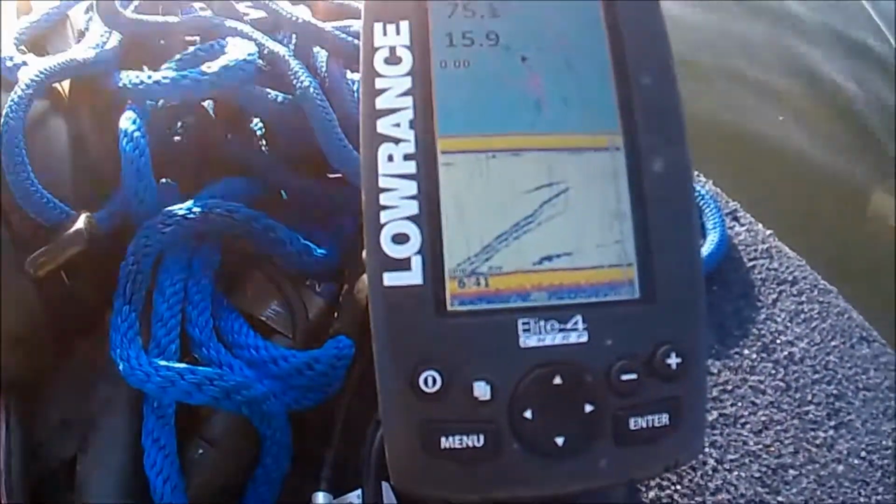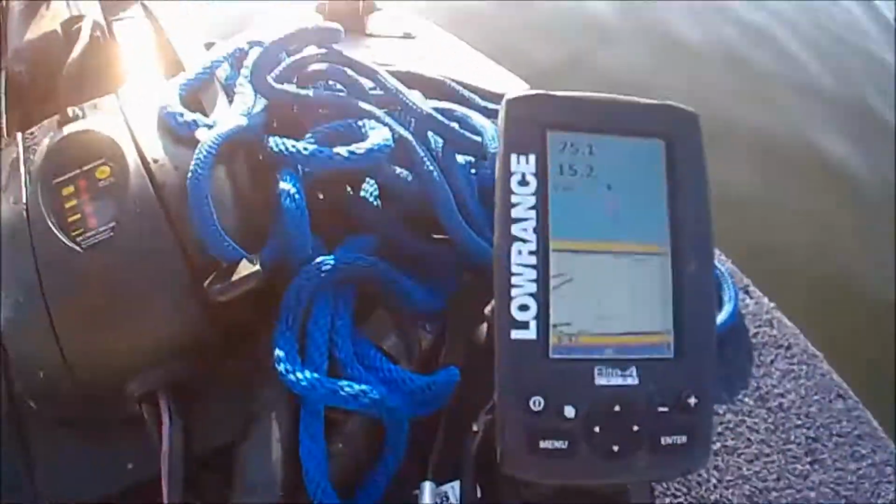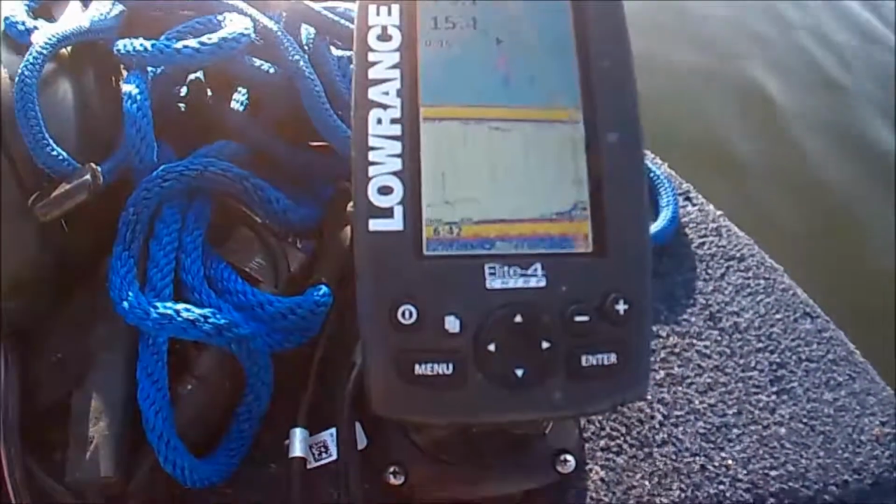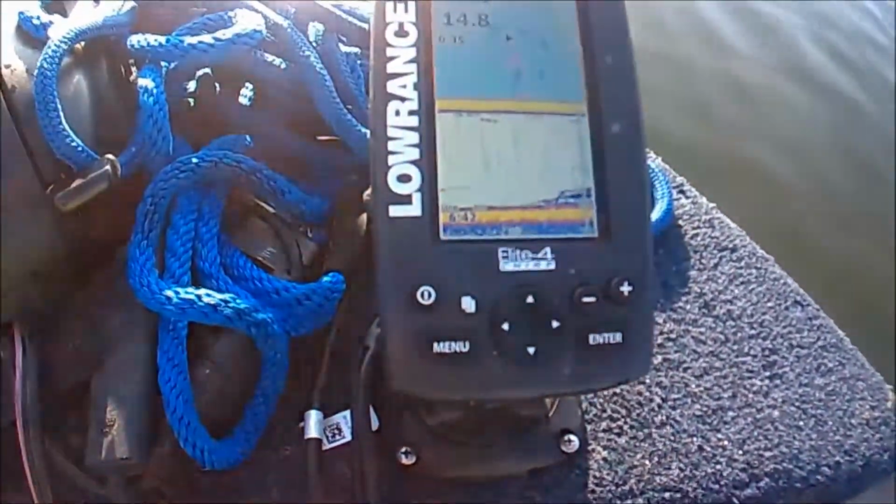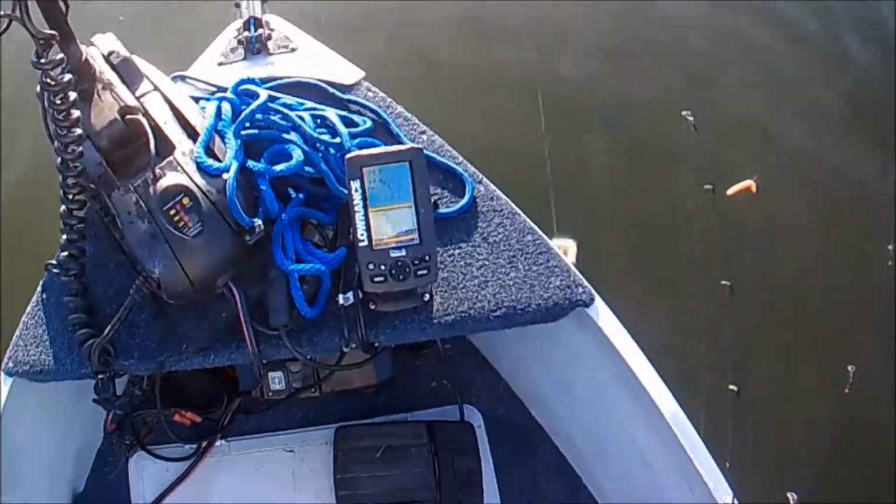So that's it. See, it kind of goes faint because of how weak my signal is. So let's bring it back into that transducer section. There we go. Bring it back into there. Got one. Got one on it.